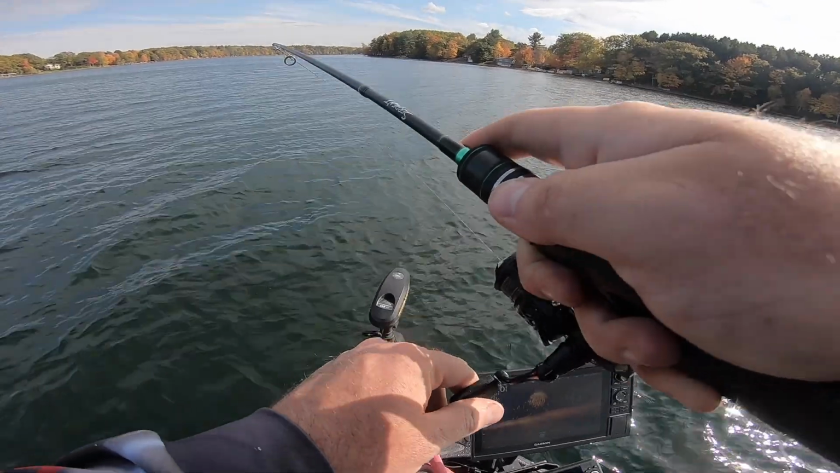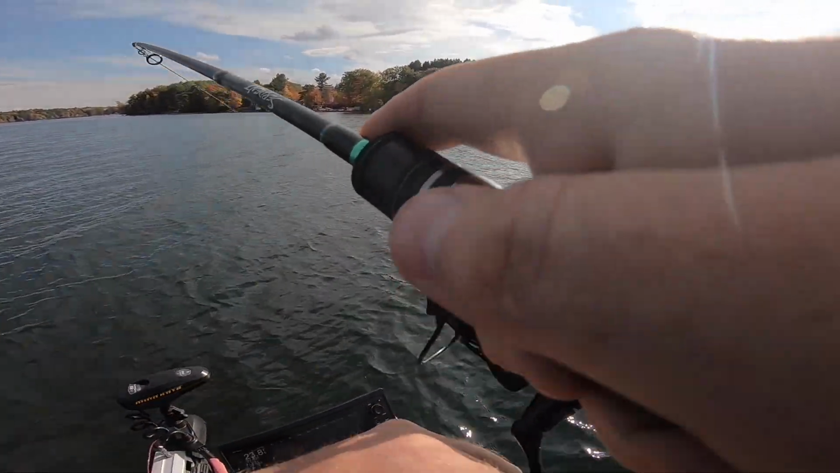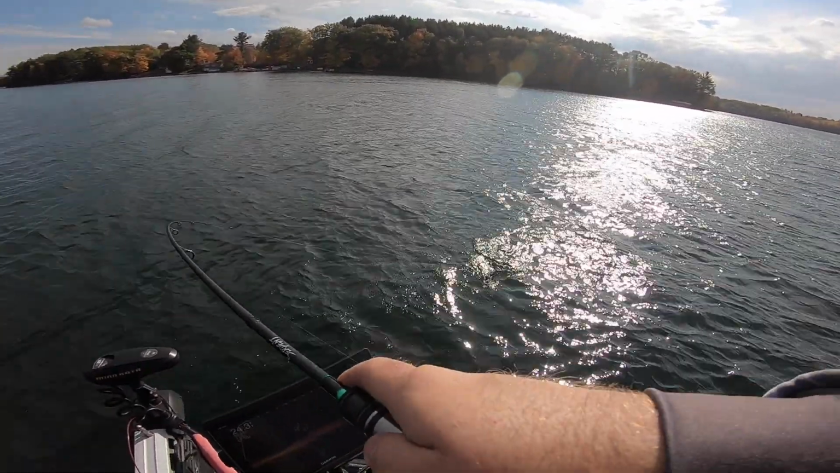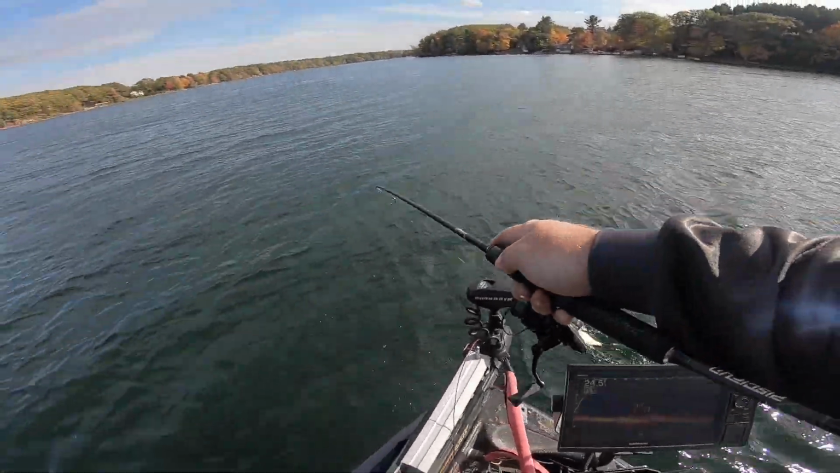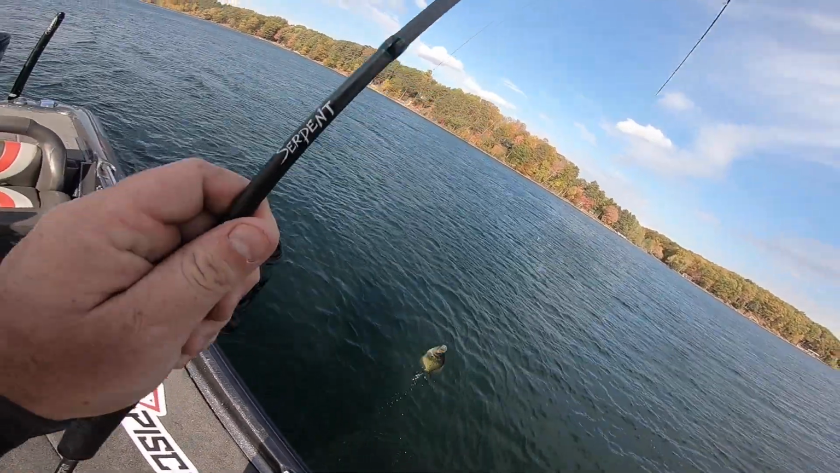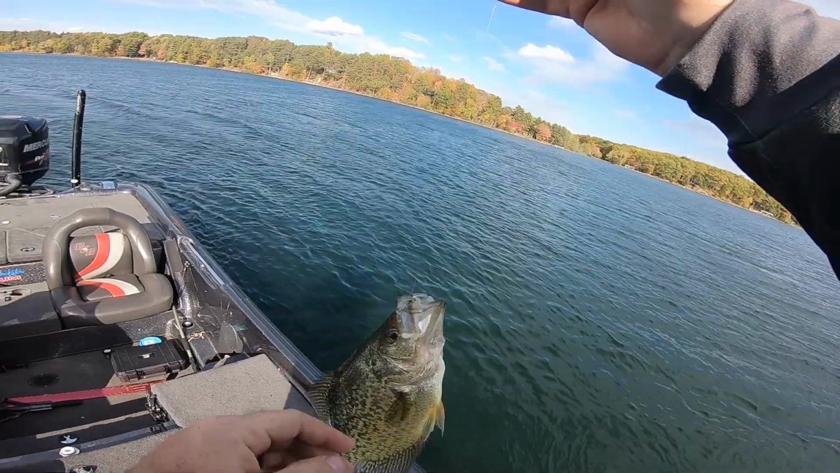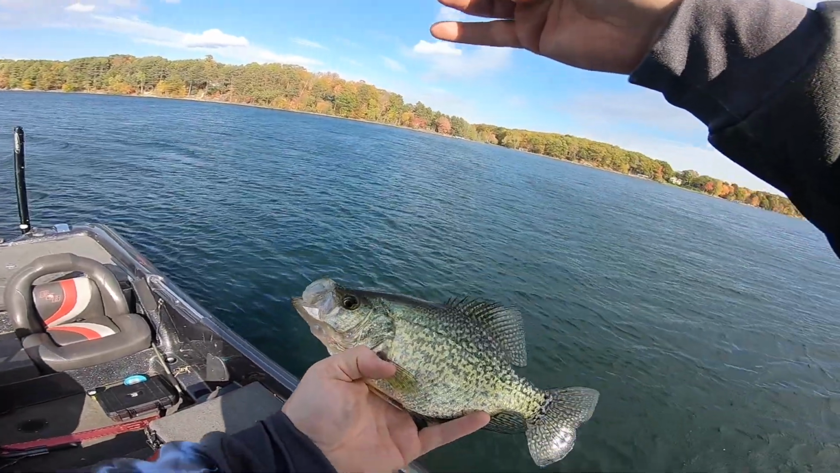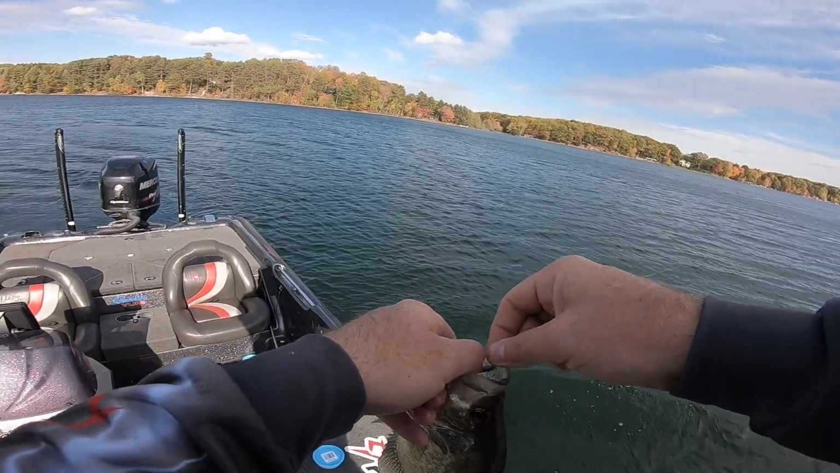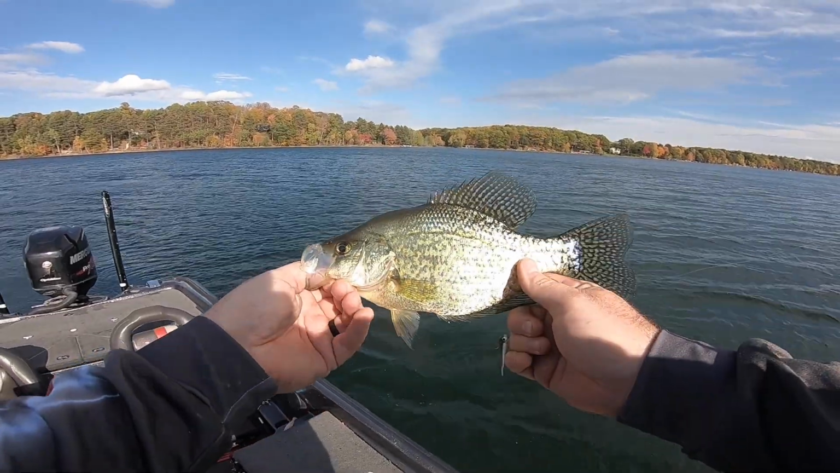There we go, guys. That feels like a nice fish. There we go. There's a nice crappie. That is what we're looking for right there, guys. Beautiful fish. Definitely gonna go ahead and keep that one. That one's probably 10.5, 11 inches. Beautiful fish. Pretty sure I just stumbled on a school of crappies. So that one is gonna go in the box.